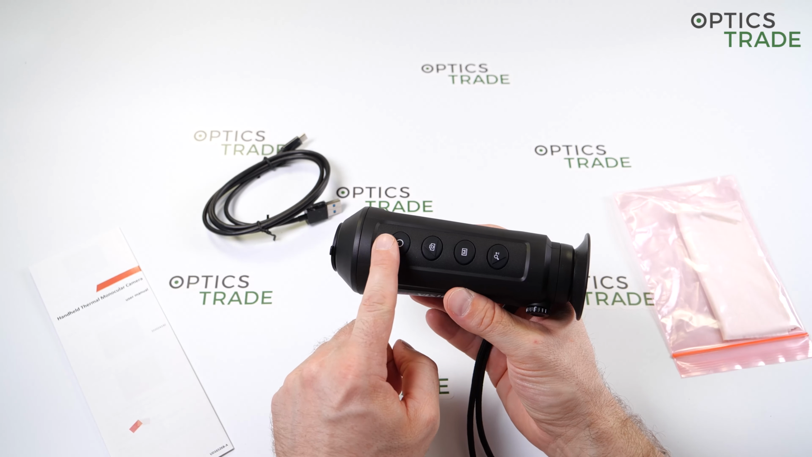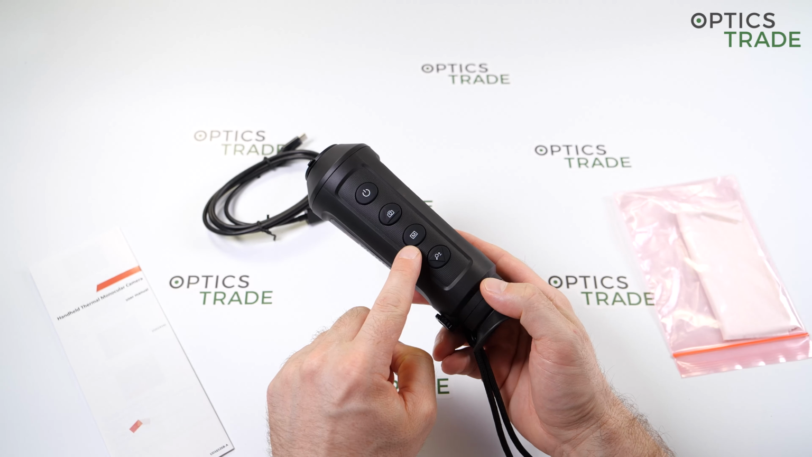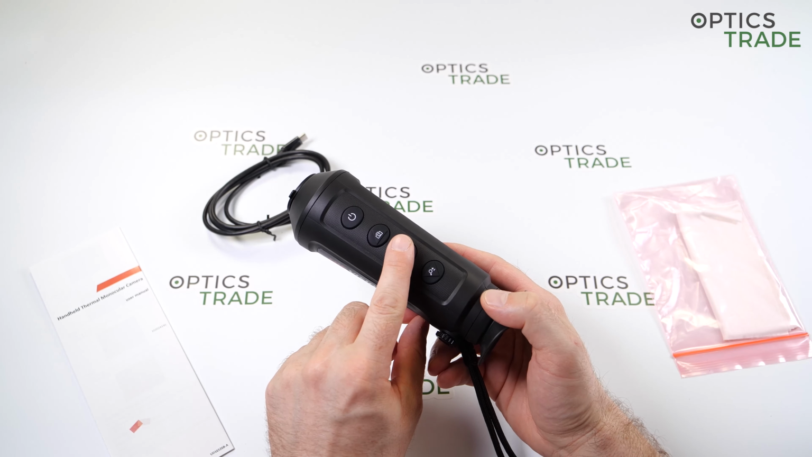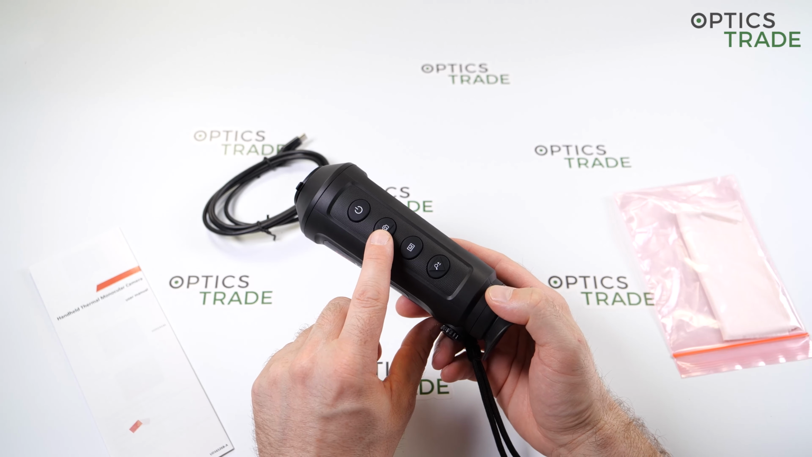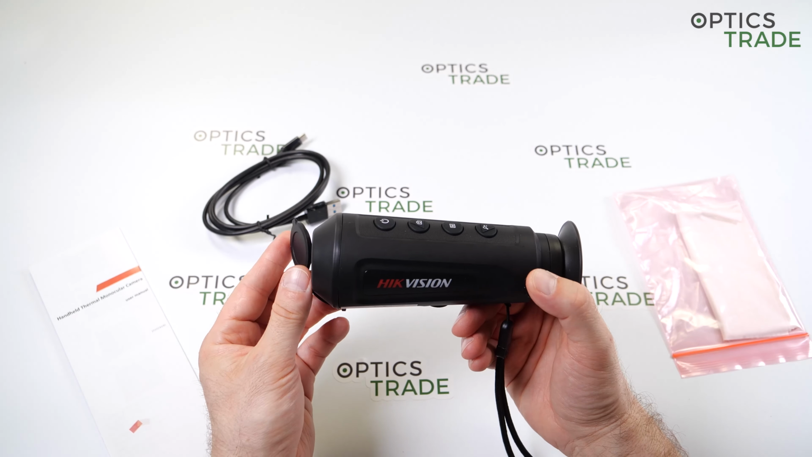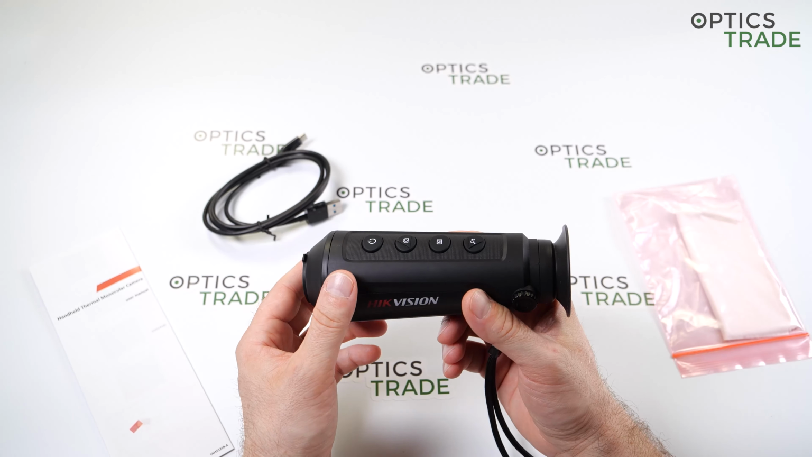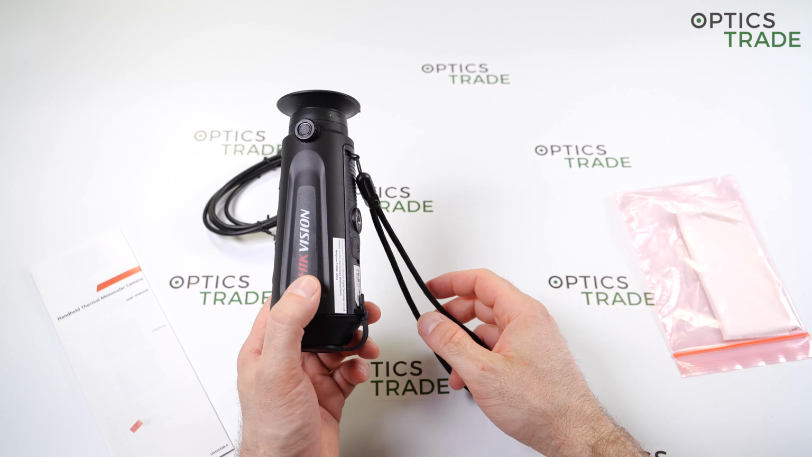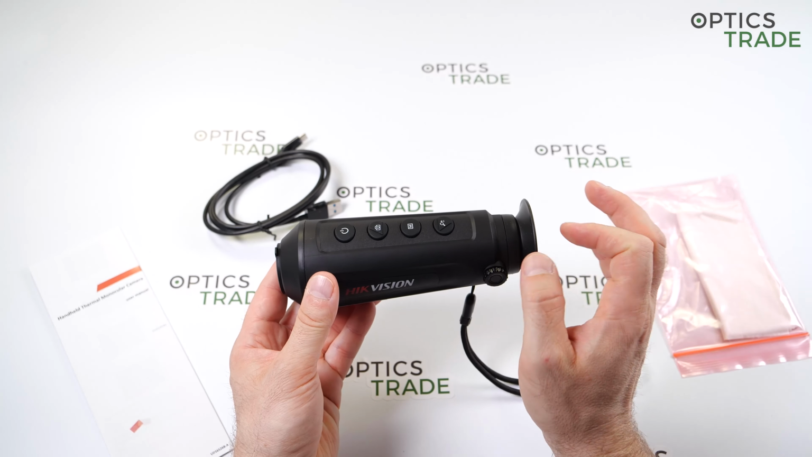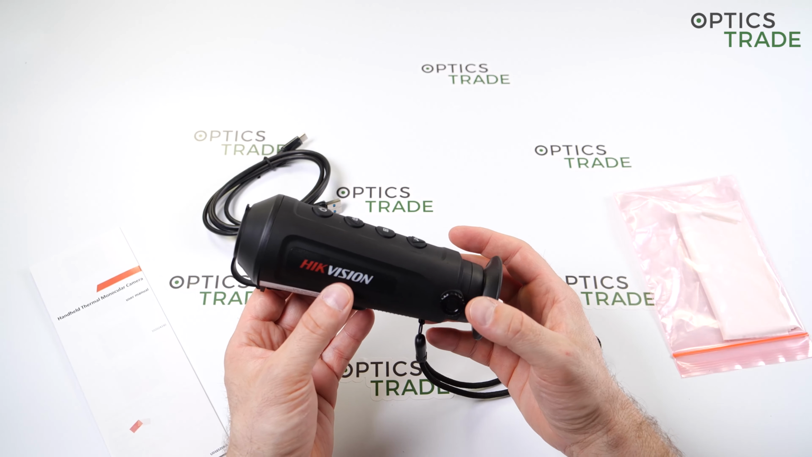Okay, the menus, all the buttons are very simple: on, off, taking pictures, menu, magnification. The menu is easy to understand and easy to use. When you're entering the menu, you go up and down with these two buttons. And I would say anyone who is at least technically savvy will be able to use the menus. In the menus, you're able to choose the color palettes, turn on and off a couple of functions, track the hottest point and so on. The normal stuff you expect.